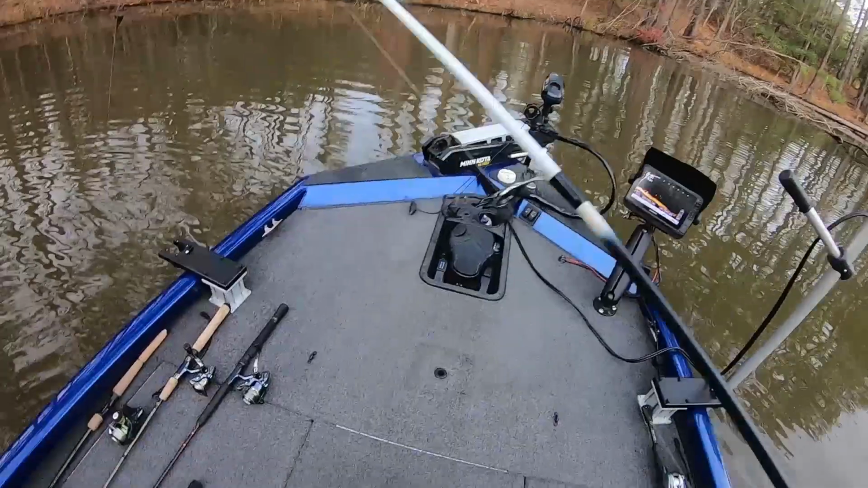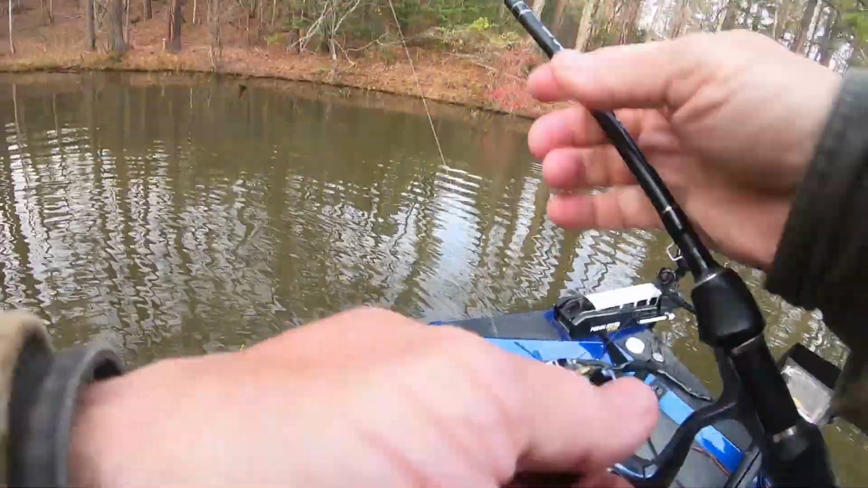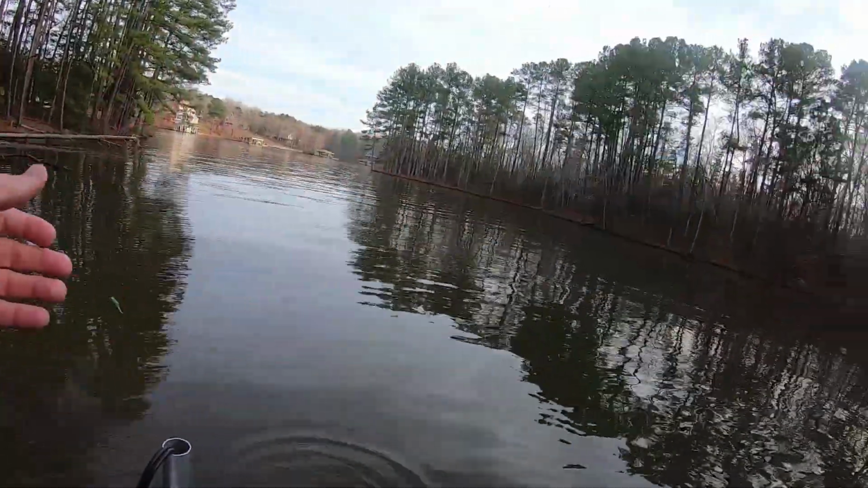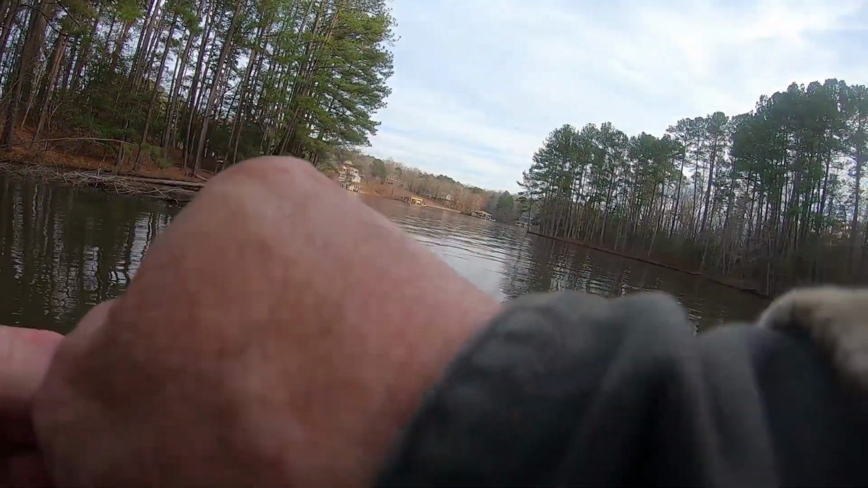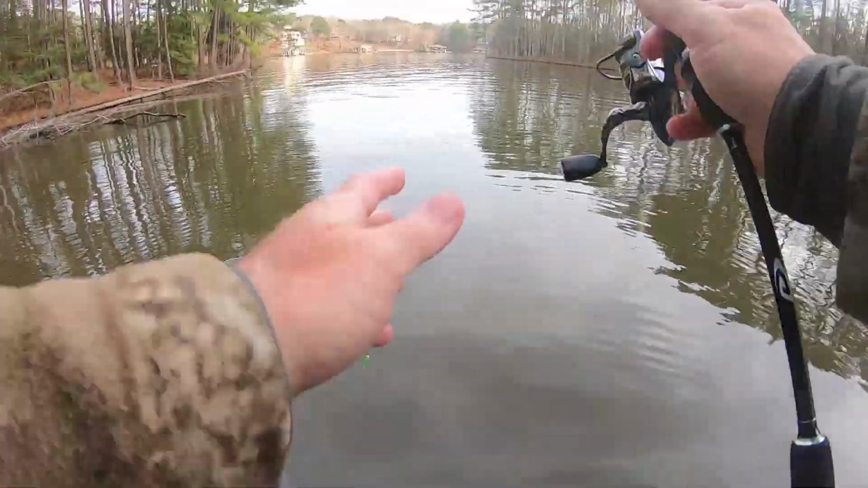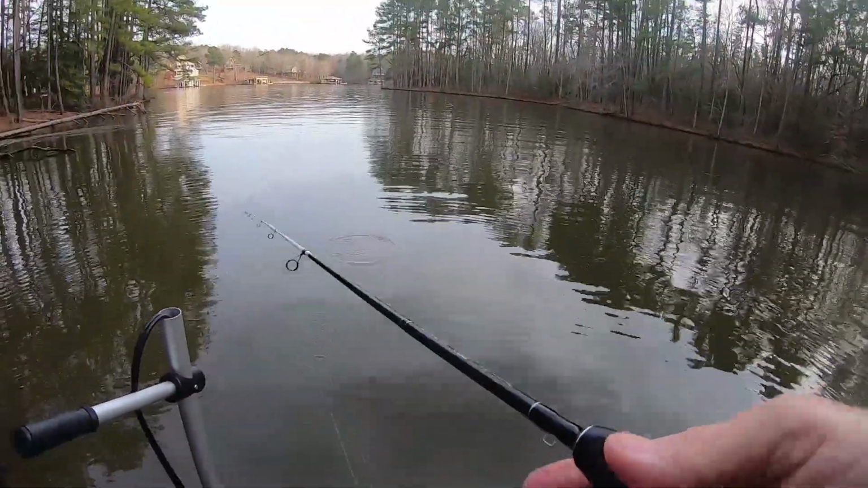Now guys, y'all are not gonna see all these bass. The video would be 40 minutes long. There's so many bass running around here. I didn't think there was any bass in this lake this summer. Y'all been there. A couple times in July and August, I figured there wasn't a bass in this lake.